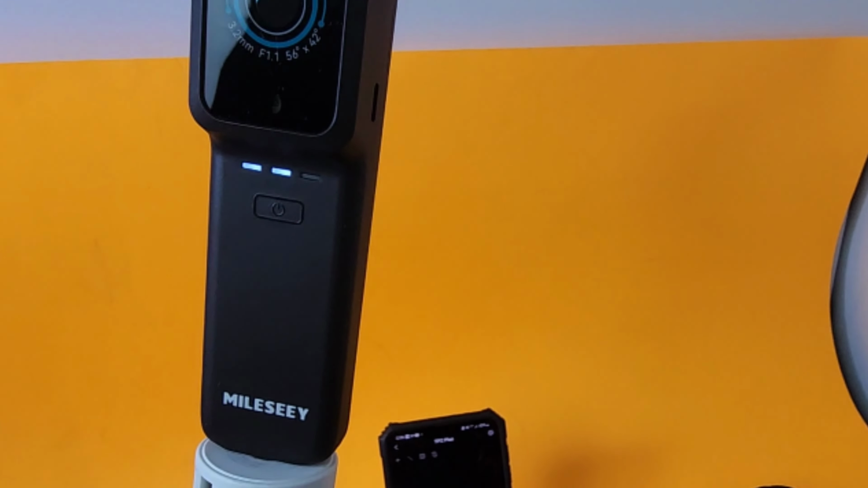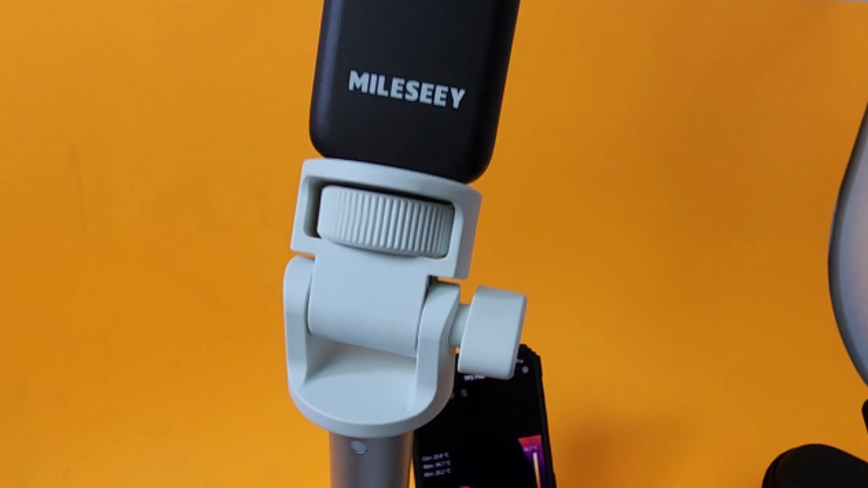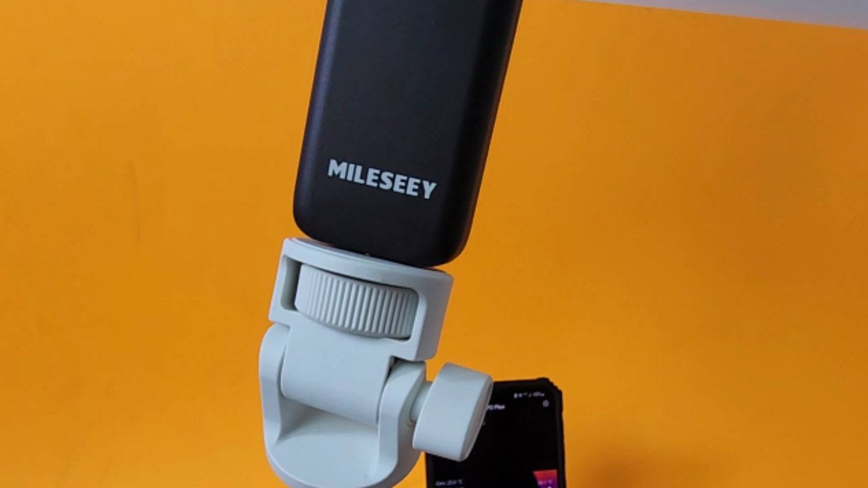Having that mount capability, as you can see, can really extend the usefulness of this thermal camera as well. So, tripod mount, 1/4 inch, and you are good to go. Here you can see how that tripod mount can really add usefulness to your thermal camera. Look at that, man, that is so cool. So just put it up on the mount and it gives you that extra set of hands, and being wireless, it just opens up the possibilities.